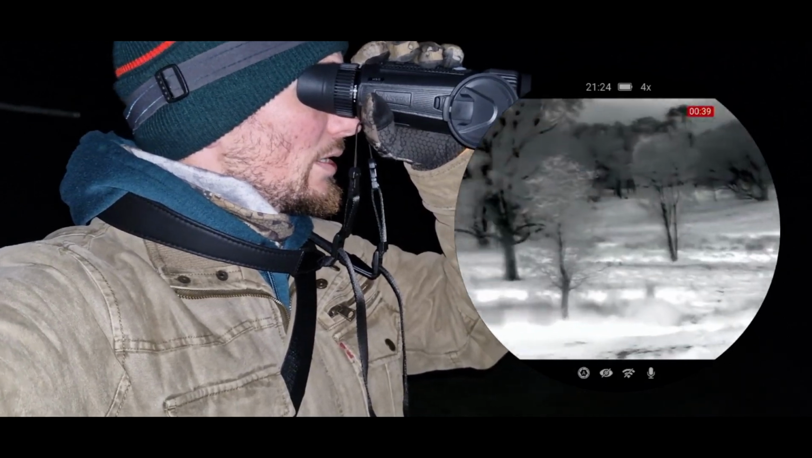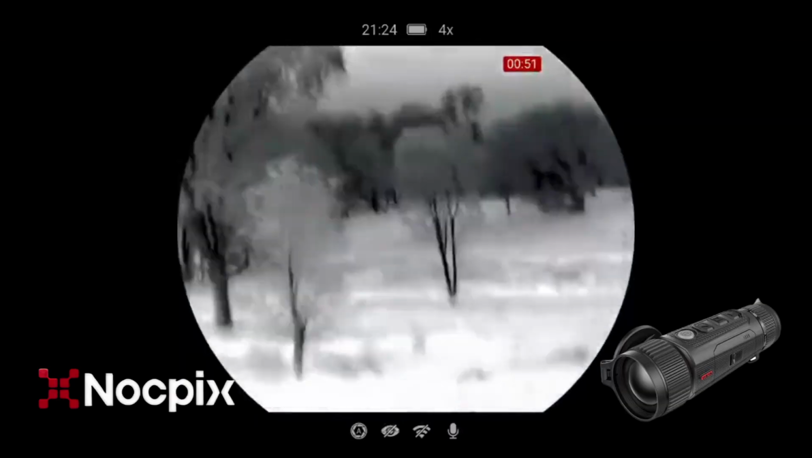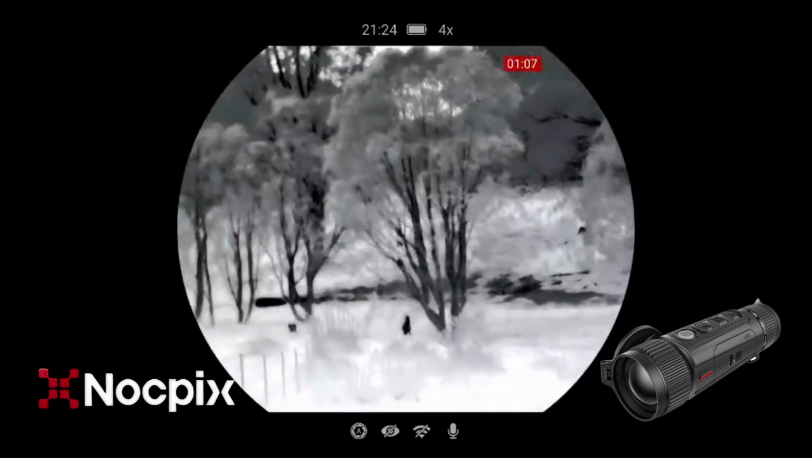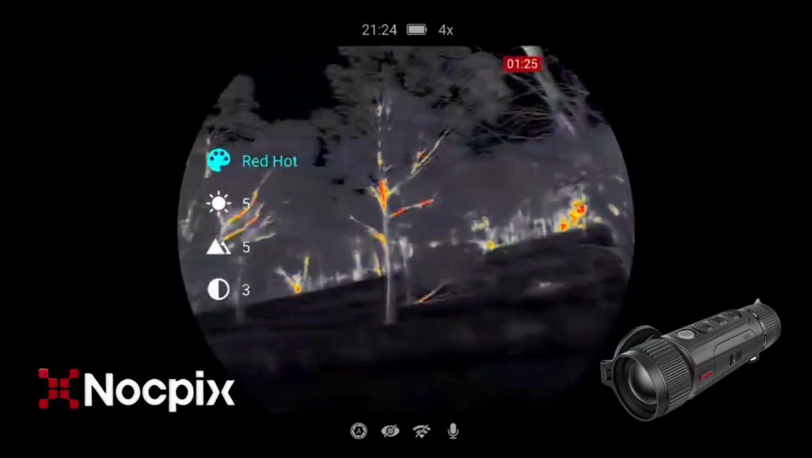But yeah, I'm just going to turn the phone off so we can have a bit more of a better scan. Whew, okay. Goodness. Alright, so kangaroos. So I'm trying to adjust the image because the lens is fogging because I'm hot.